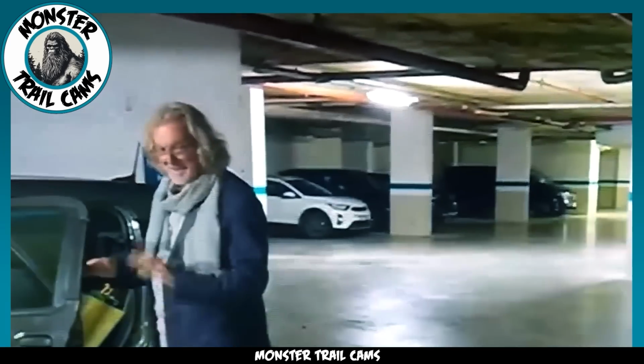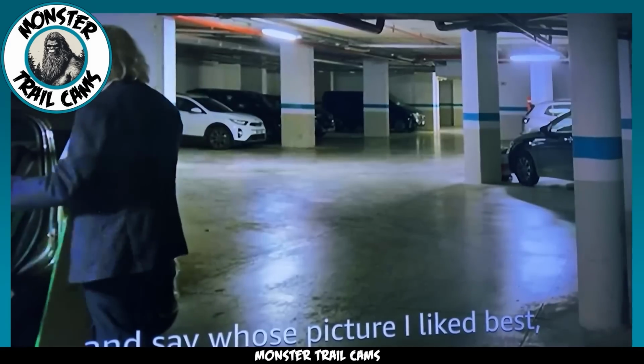A see-through figure of a man moving from left to right.